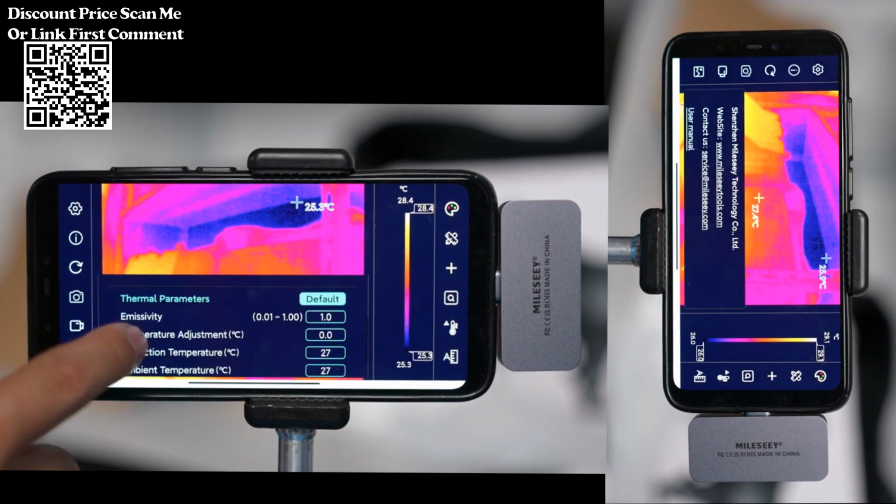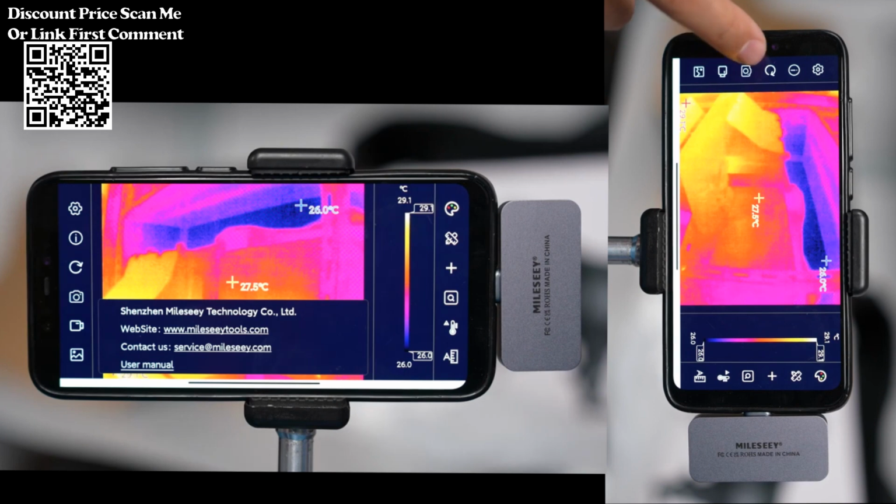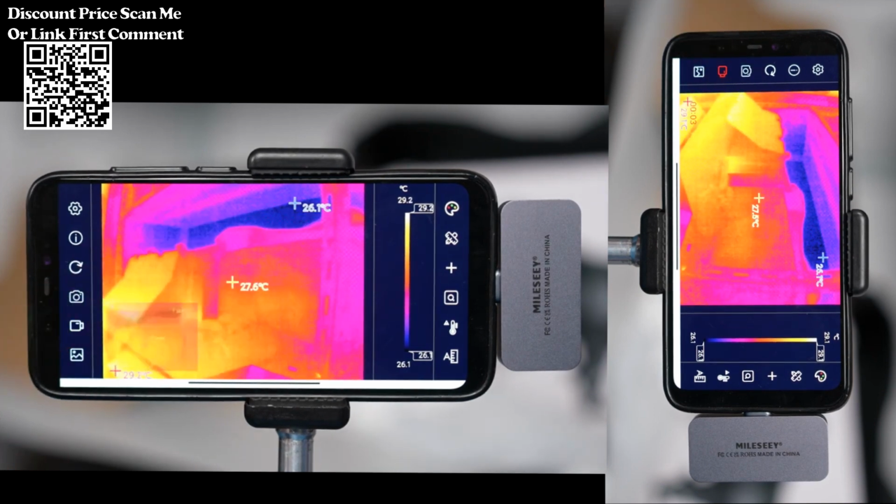Infrared Temperature Detector. Capable of detecting and displaying infrared temperatures. This feature is useful for various applications, including identifying temperature variations in objects or environments.